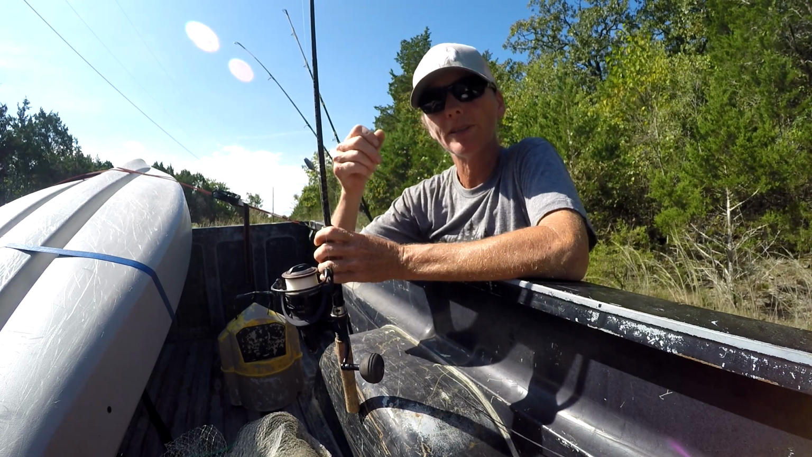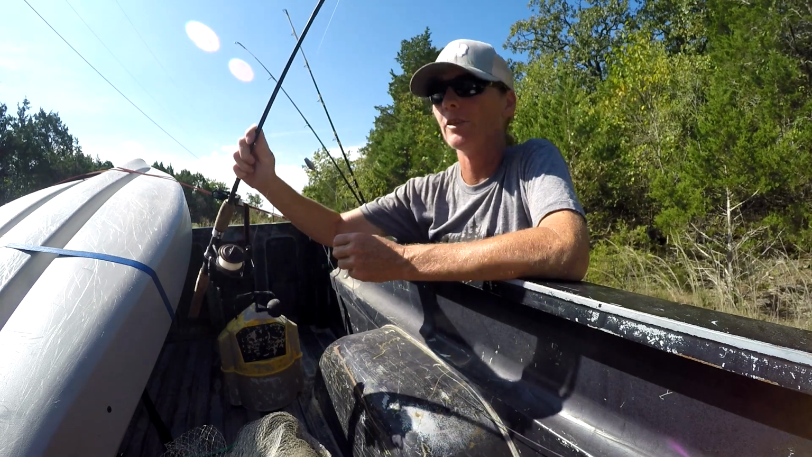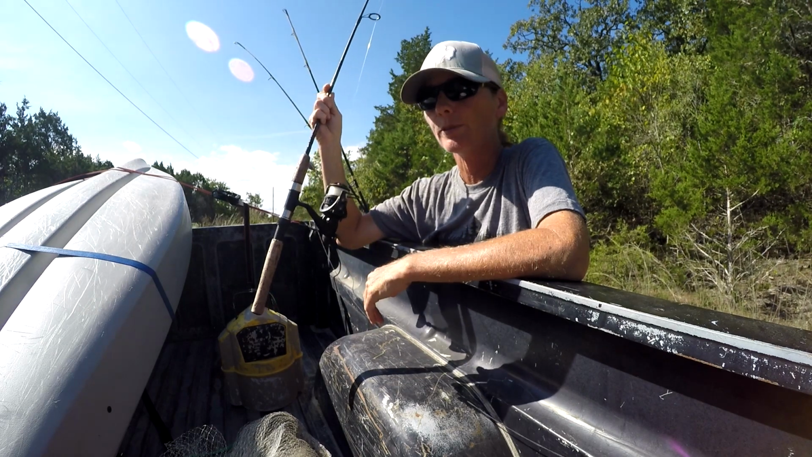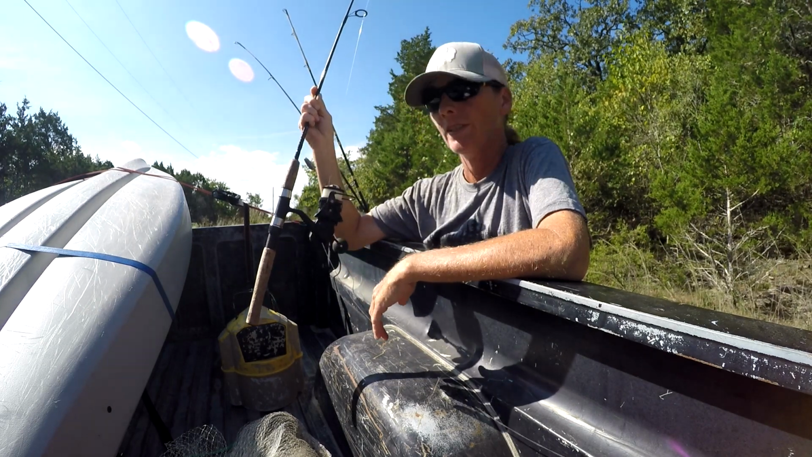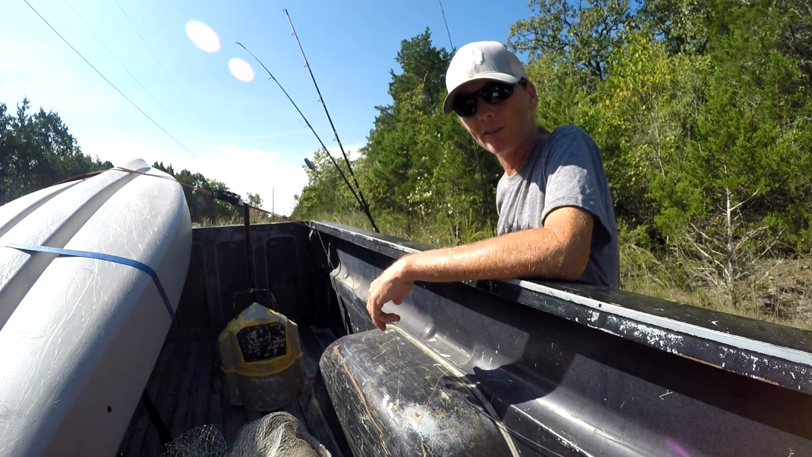I can catch bluegill if I need to catch bait, and then I can also catch bass if I want to catch bass. And I just take a couple bass lures, a couple of curly tails for bluegill, just as a backup. Sometimes it's the difference between getting skunked and not getting skunked.